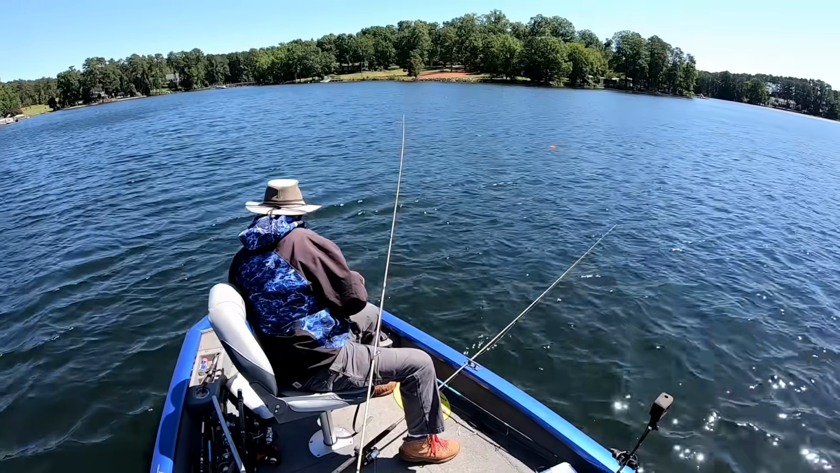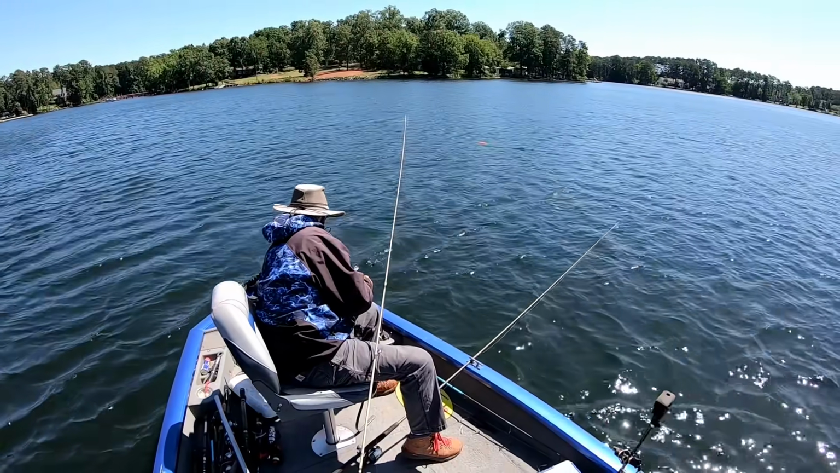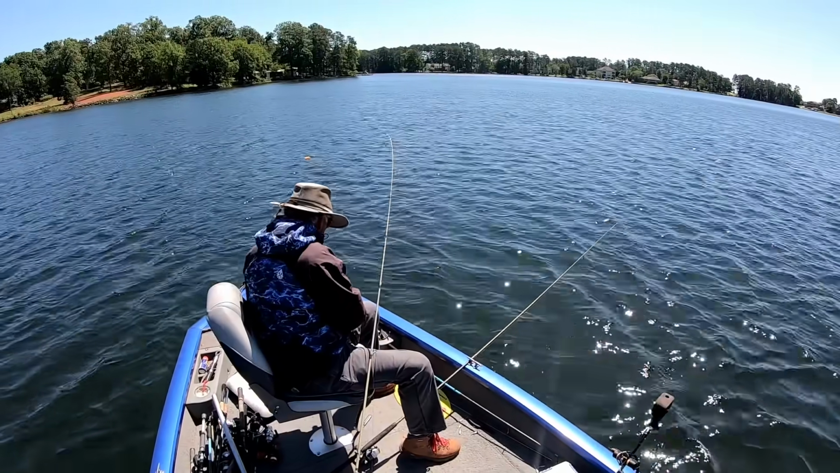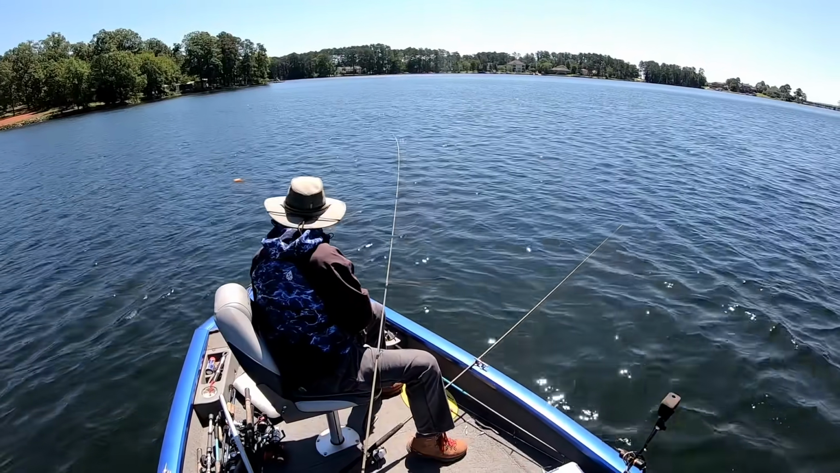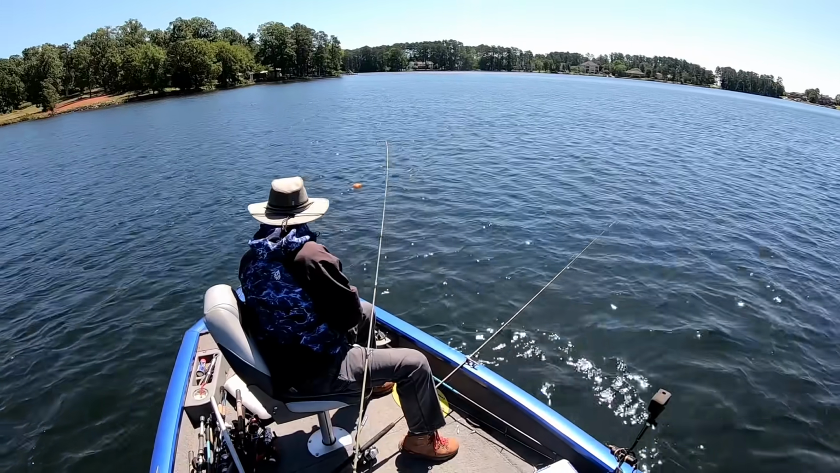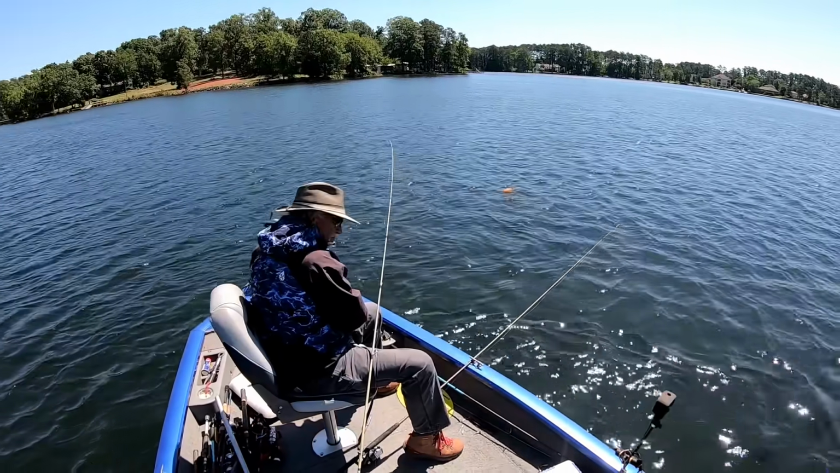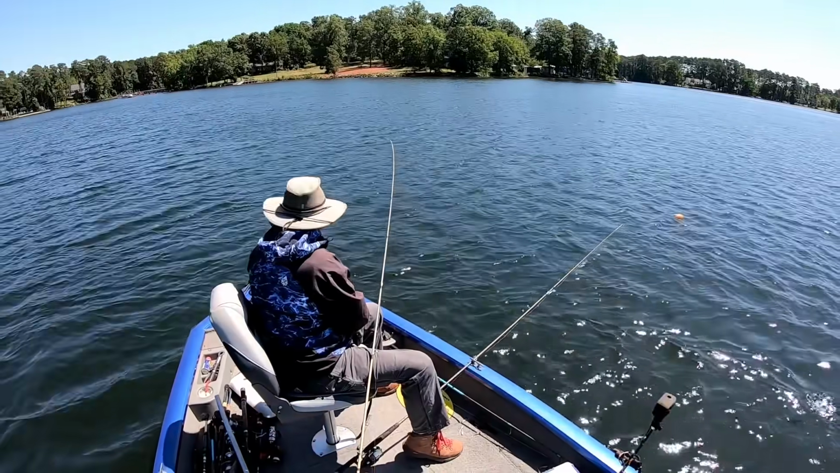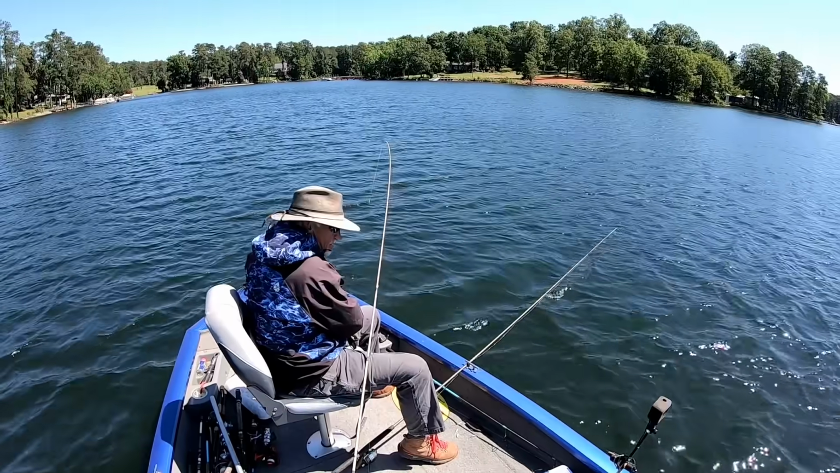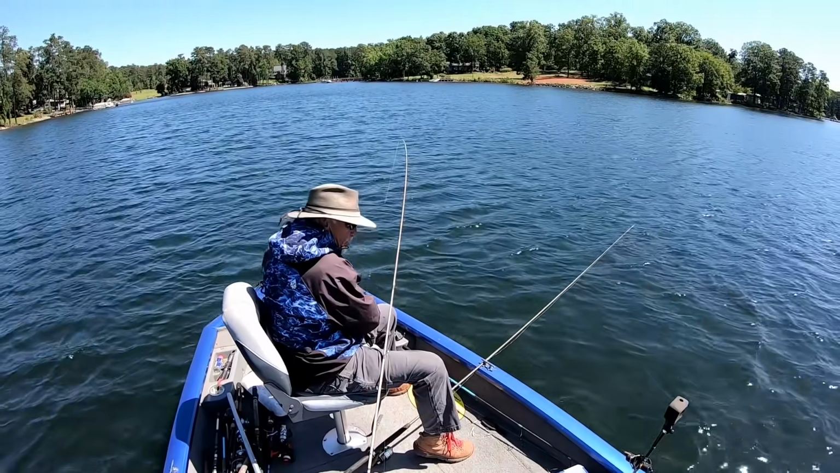What we doing? Just troll the motor to aggravate these two there. Get it back up there and put it on spot lock. That's all we can do.